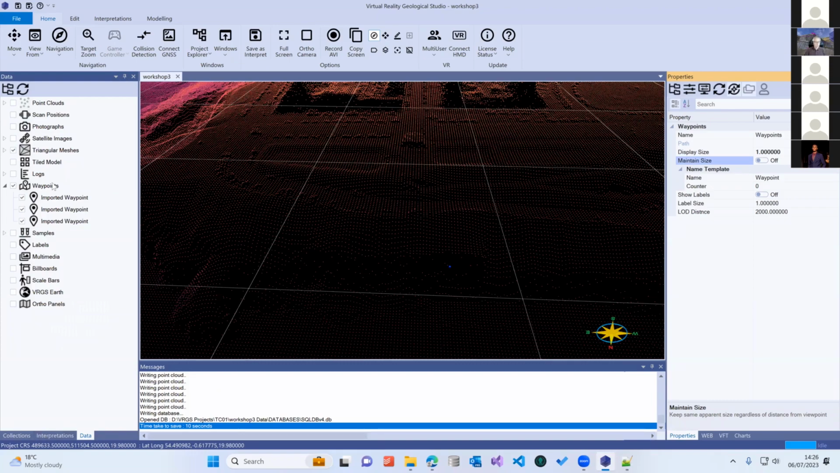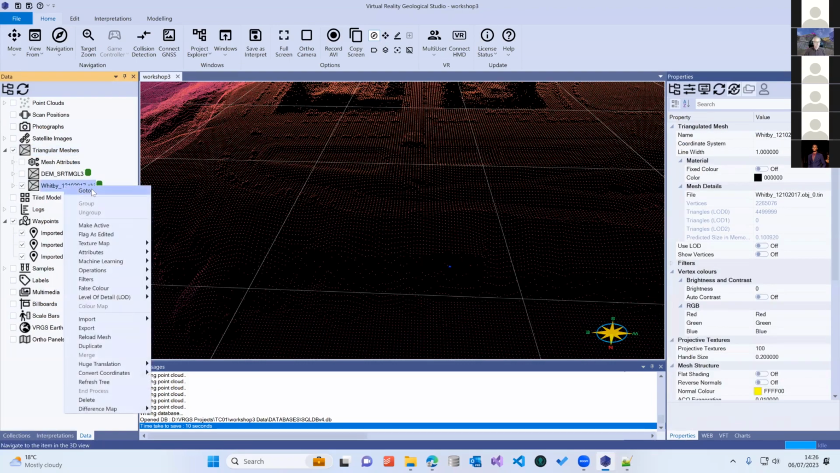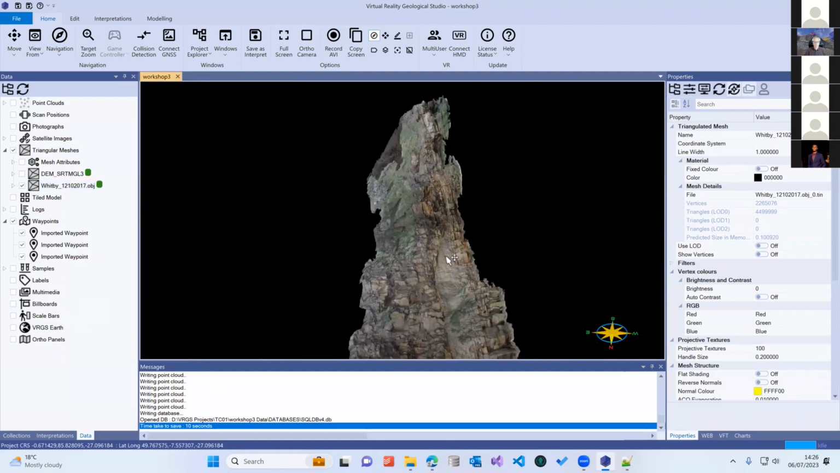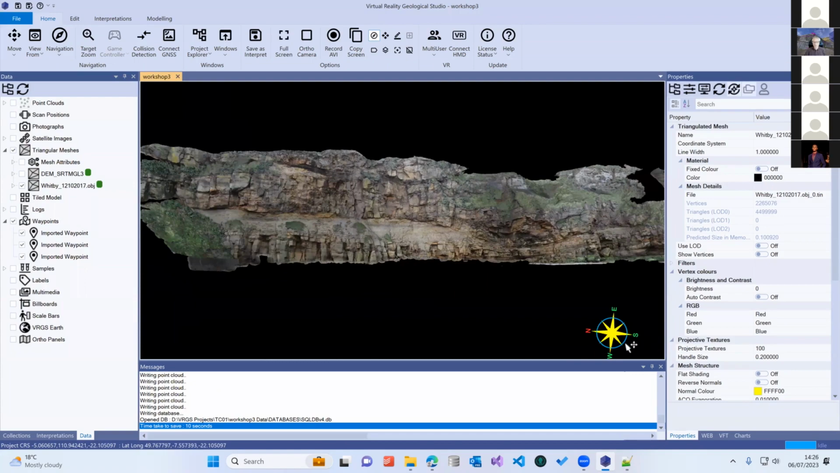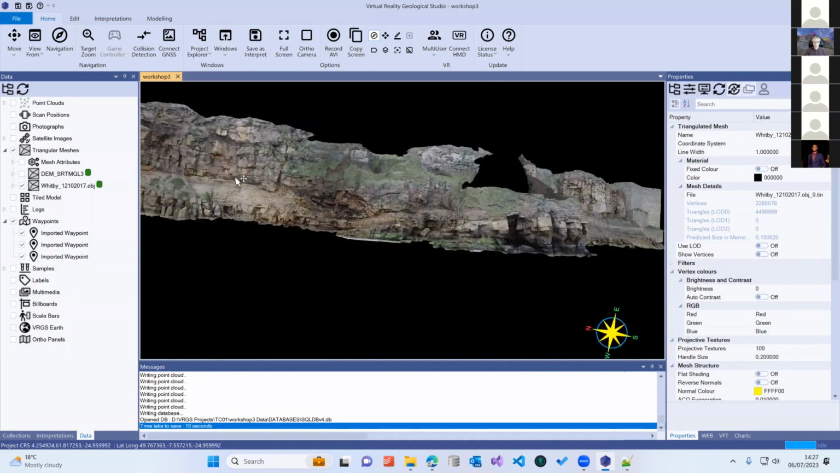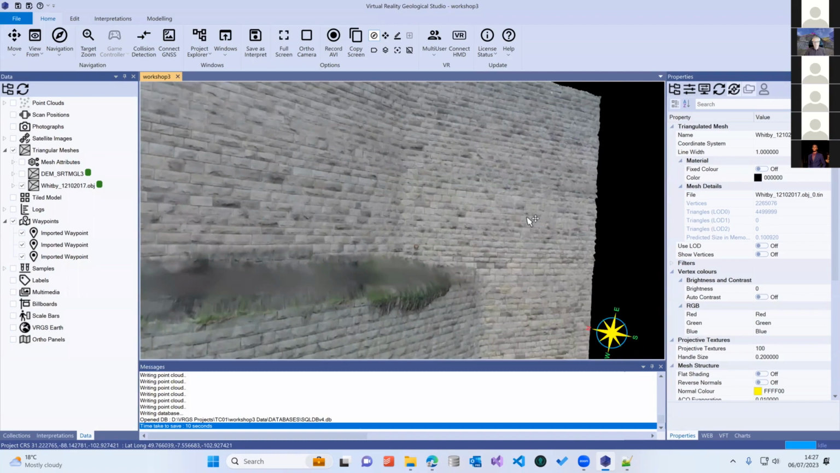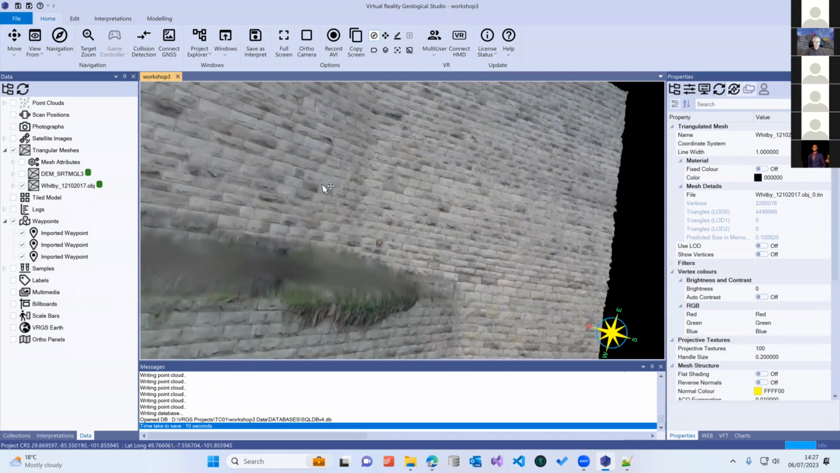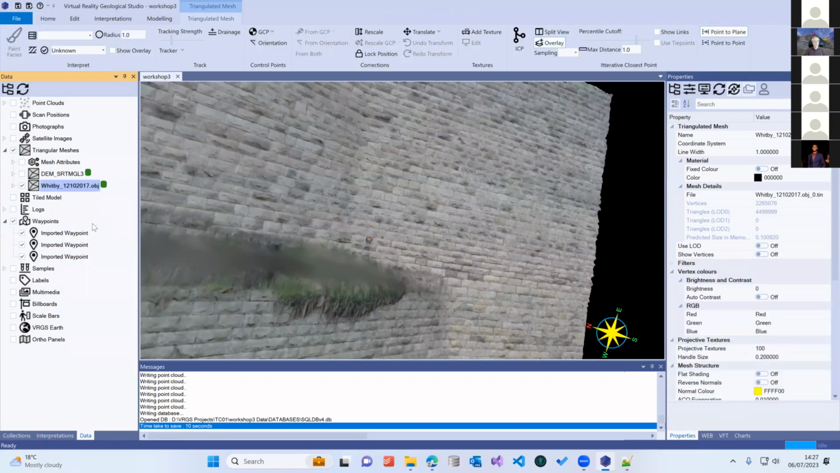If we go to our ungeoreferenced mesh, you can see we're looking from above here. There's the north arrow. We're looking down, and obviously that's in completely the wrong orientation. There's a few places on here where I've got the waypoints. To do our georeferencing, we right-click and we select Make Active.